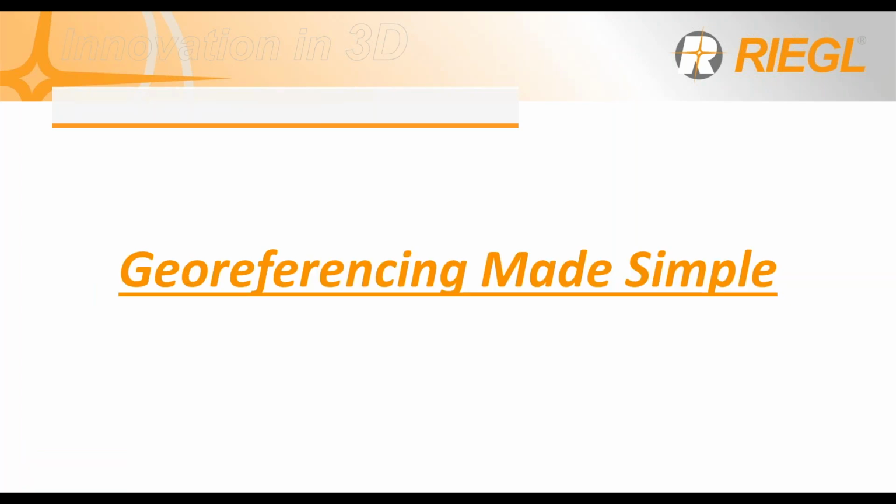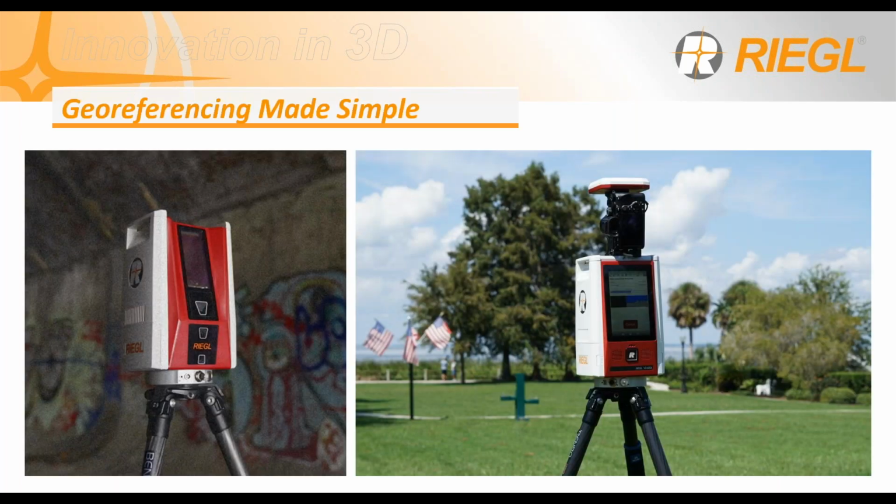Georeferencing made simple. Whether it's in the original configuration with the included GNSS receiver or with the powerful line of accessories that we offer, like this RTK GNSS antenna receiver, the VC600i gives you up to 1 to 2 centimeters absolute positioning accuracy on the vertical. Of course, by adding your survey control node, you can also reach greater accuracy.